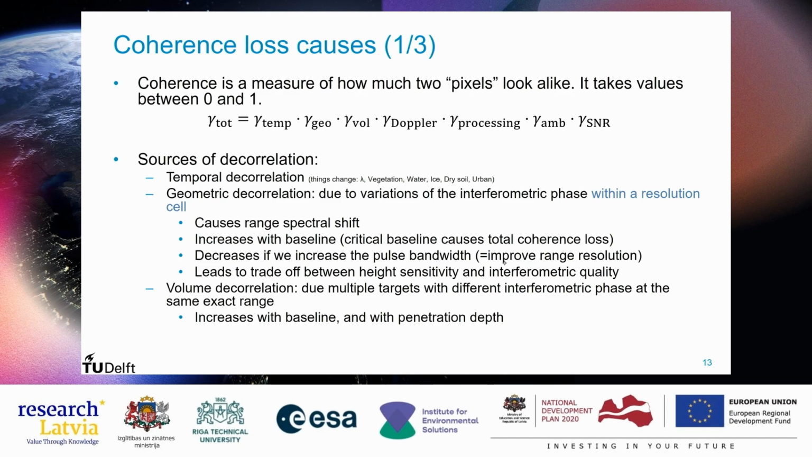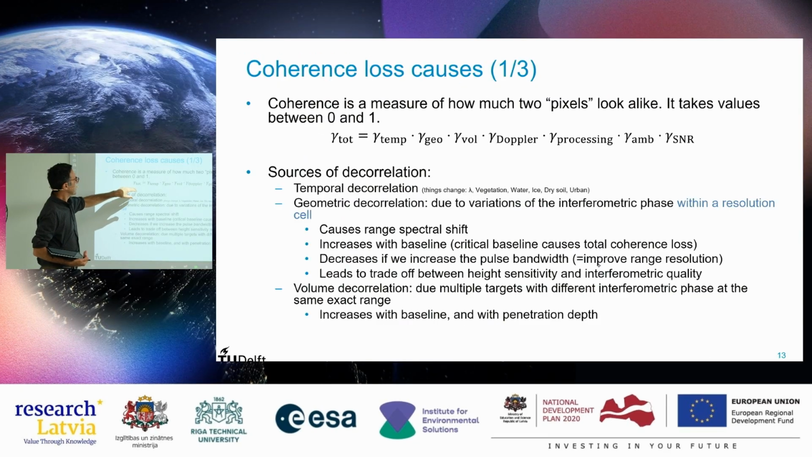This is volume scattering. This is the Doppler, the viewing geometry. Then we have all kinds of noise that we introduce in the data processing. There are ambiguities, and there is the signal-to-noise ratio of the instrument itself. So basically, the message is that the coherence that we get in the end is the product of a lot of components. And actually, this temporal component is very important because it depends on the area that we're looking at. If it's a forest, then the decrease here will be very strong. So it will influence the total number significantly.